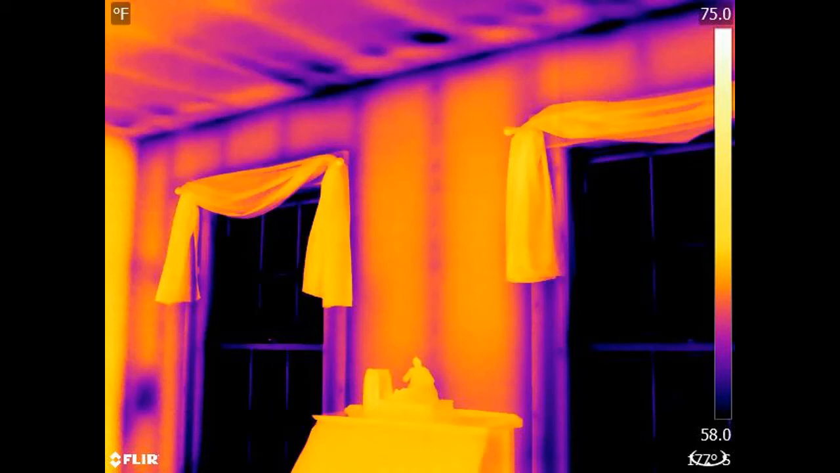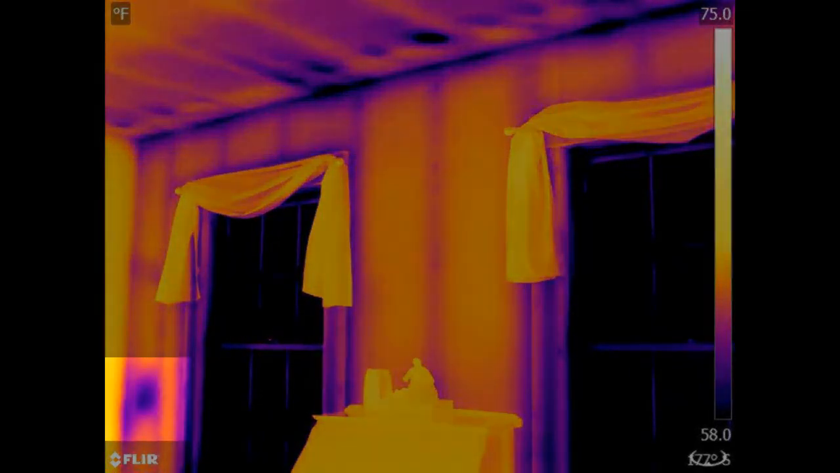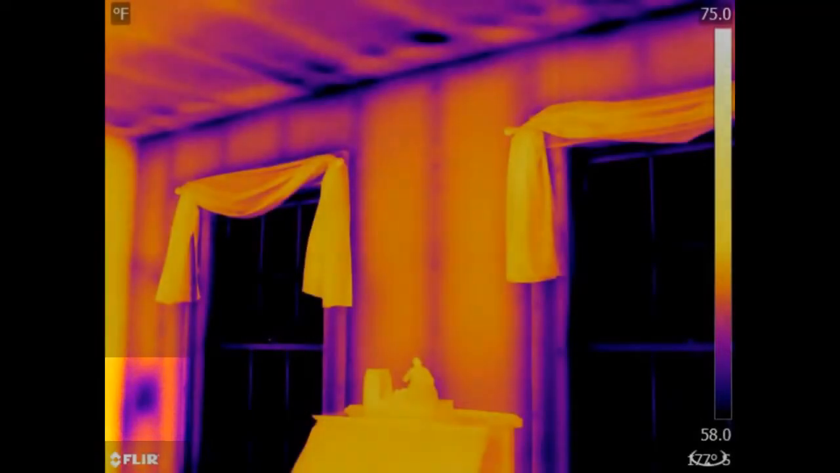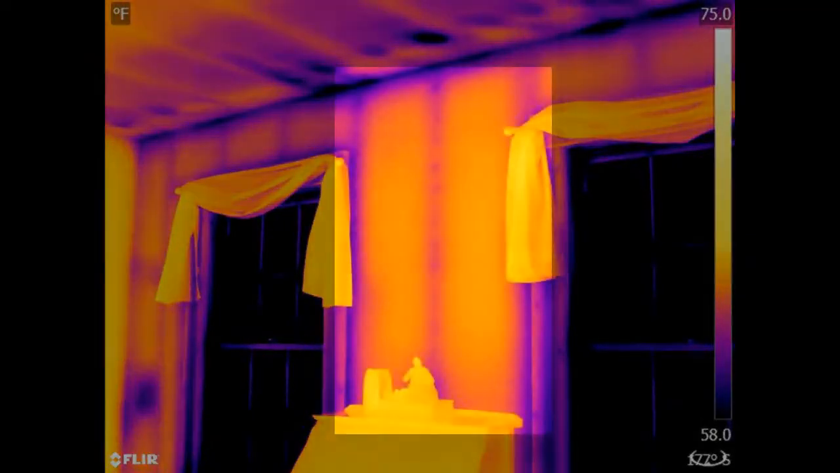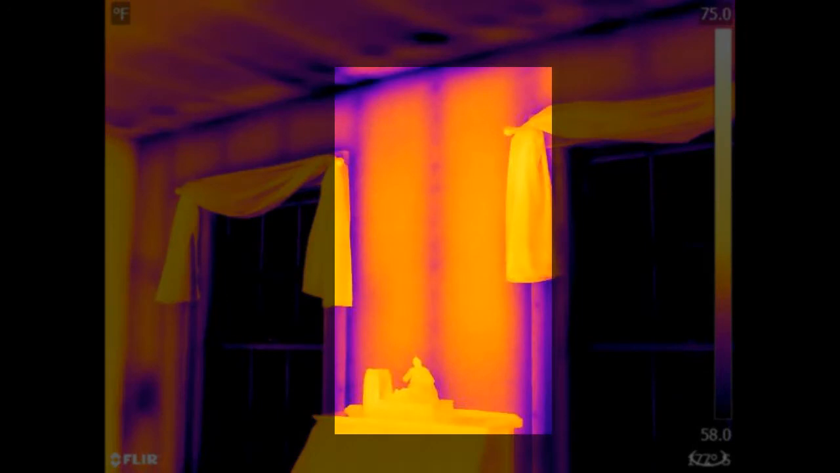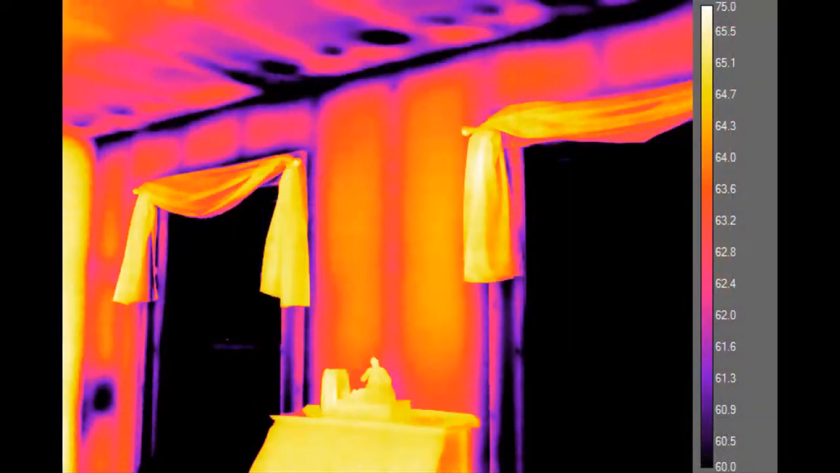Now, of course, things aren't perfect given the age of the house and the insulation methods used. There are some areas of concern. These cold anomalies are either air leakage related or caused by poorly performing or missing insulation. The two center cavities, however, show a textbook pattern of what a framed wall should look like in these conditions. But this is first thing in the morning. Let's see what happens throughout the day.